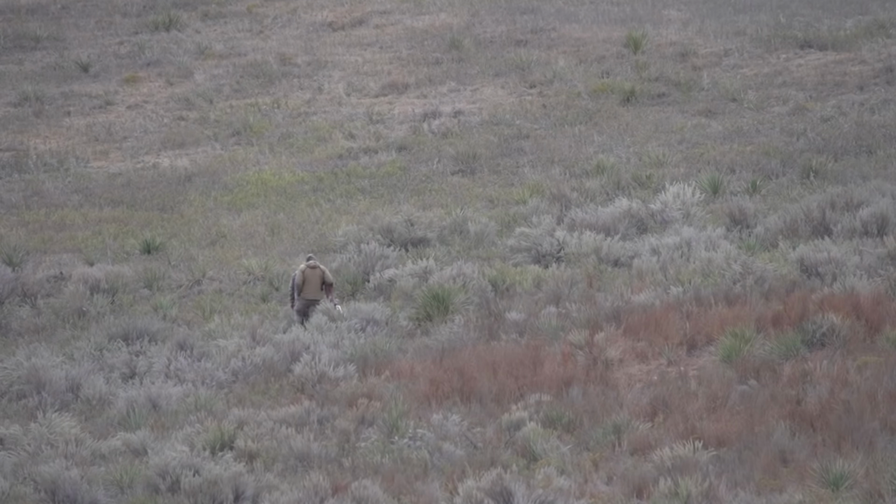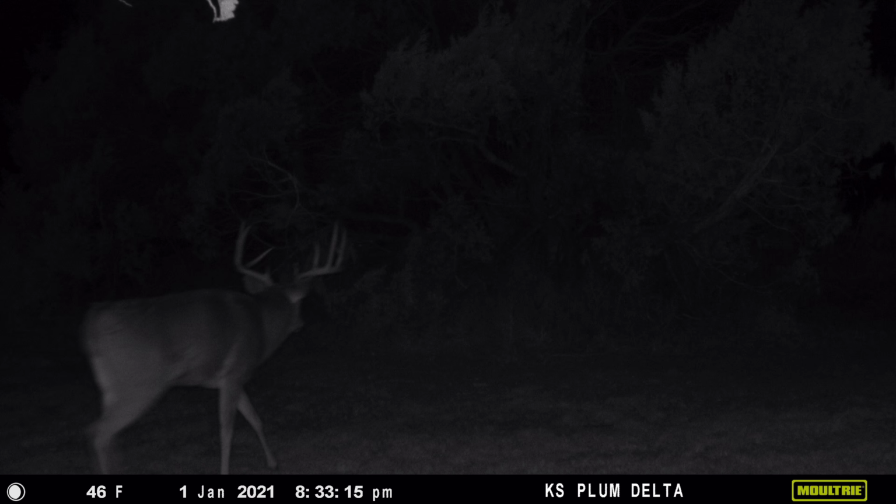He's out in the wide open country. There's a lot of private ground around there. Maybe he got shot, or maybe he died of old age, because the winters are harsh in Kansas.